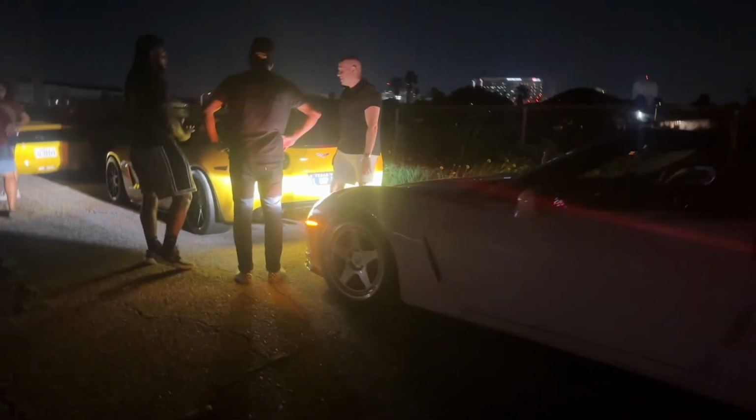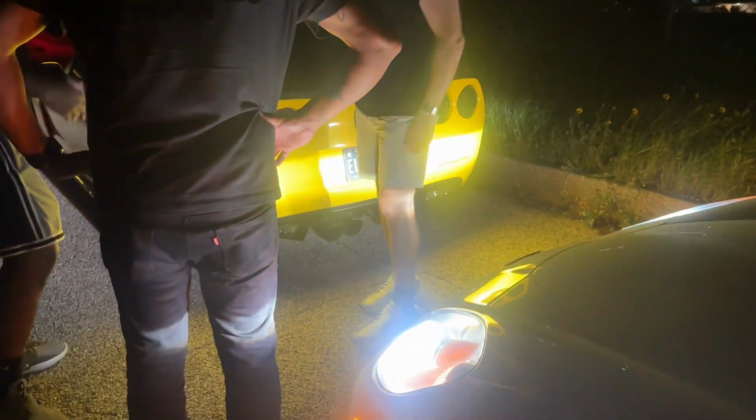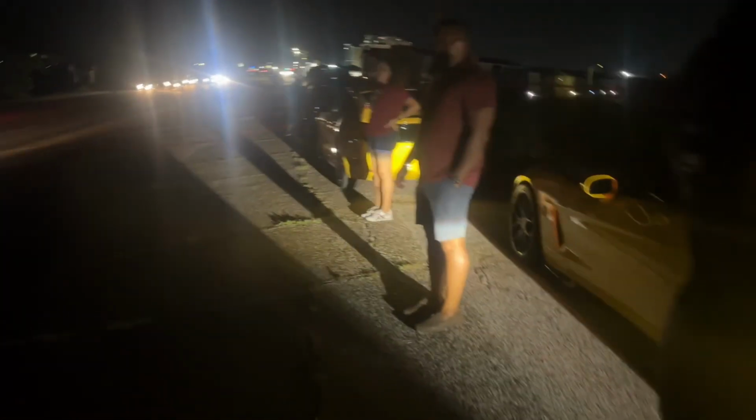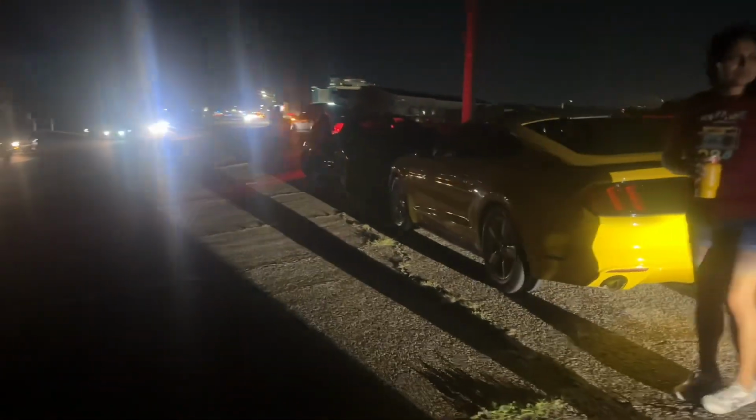I'm on a Corvette now. See? Look at that license plate. That's what I'm saying, but then it'll gap you.